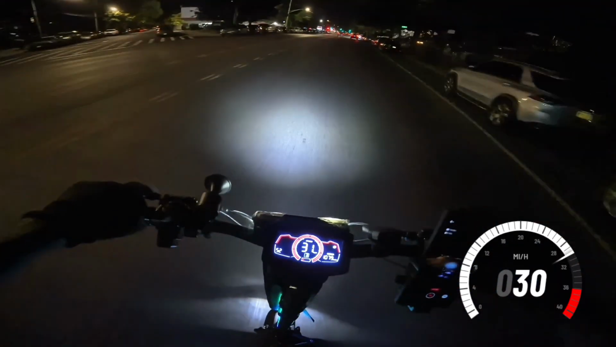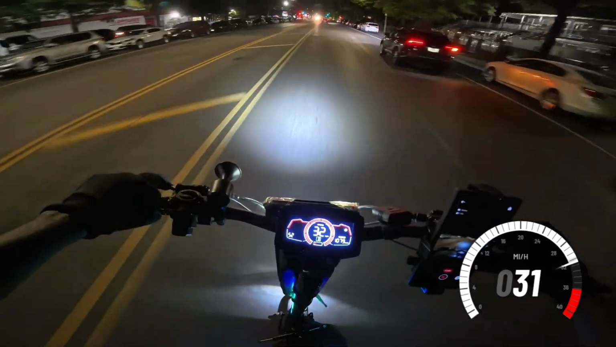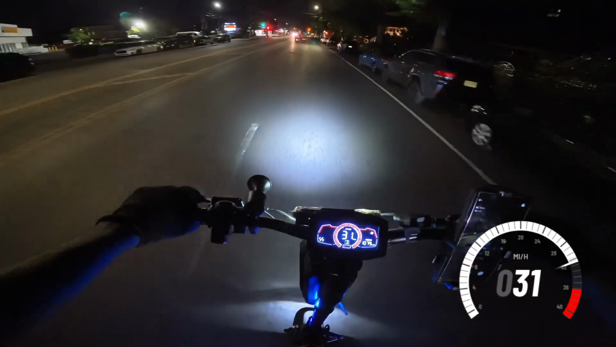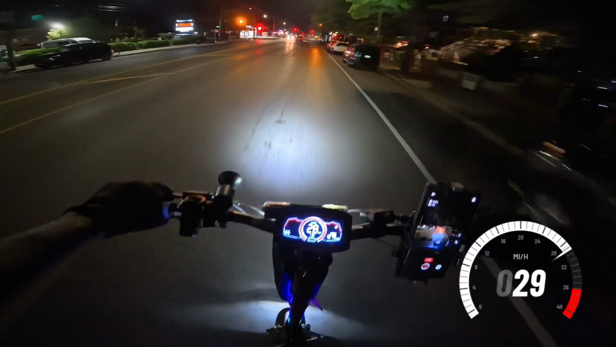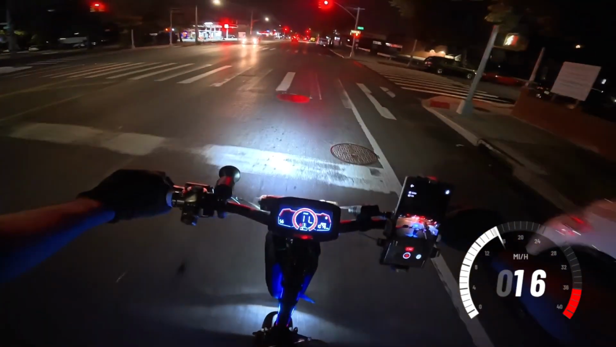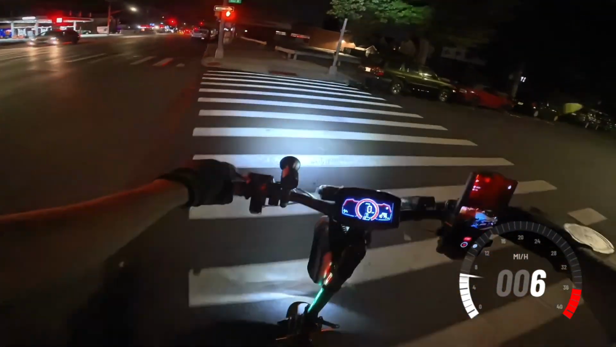The last speed camera in this area. Yeah, I don't think it's happening. I'm only going 32 miles per hour. If only I had more juice, but I don't have more juice. Let me check out this parking lot here.